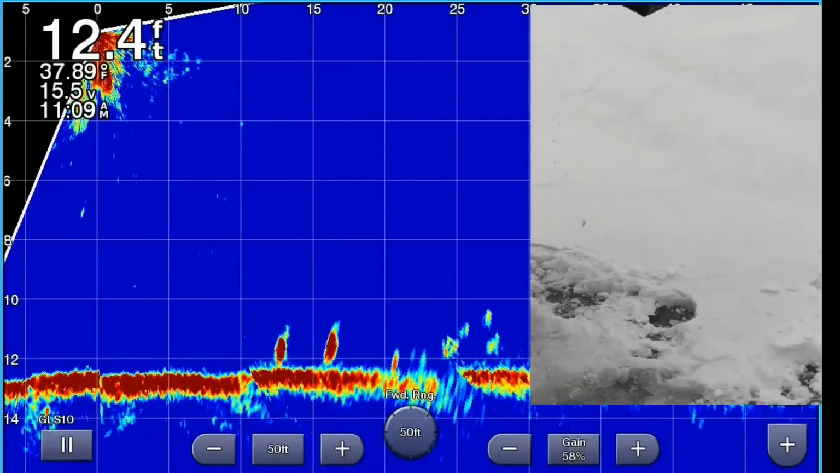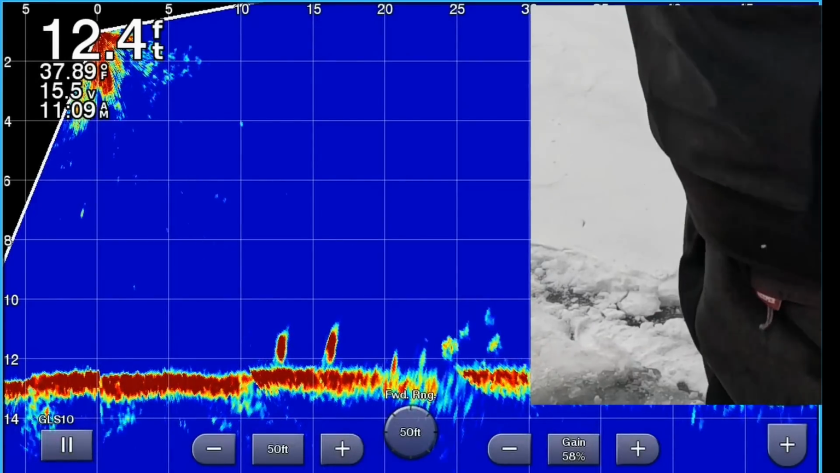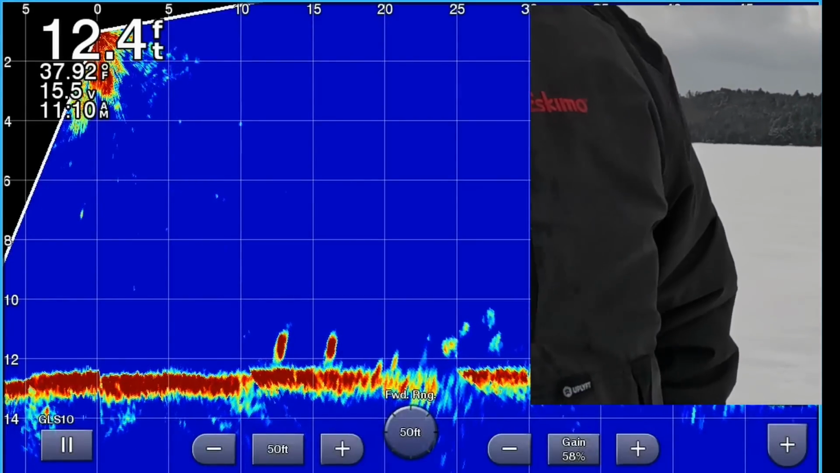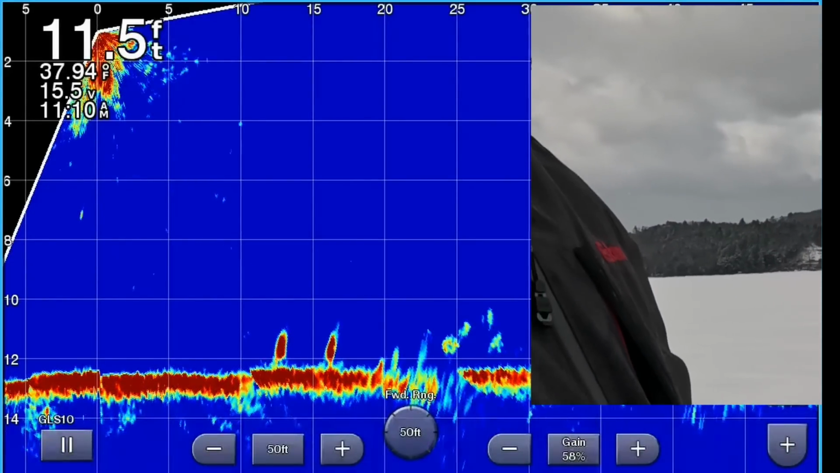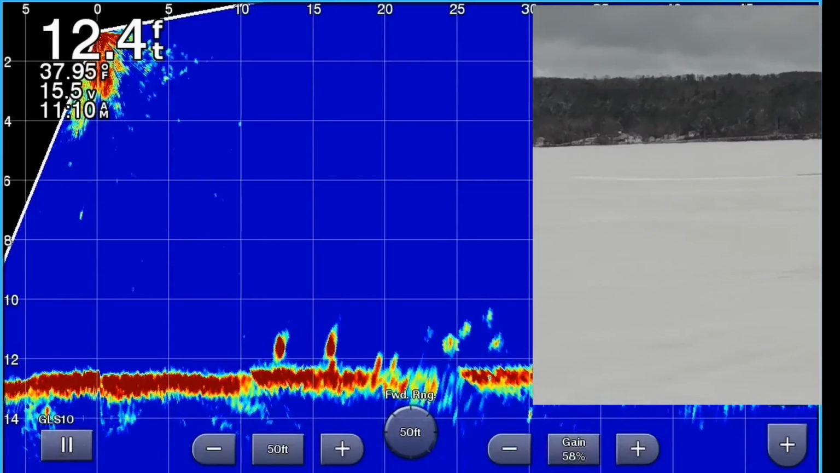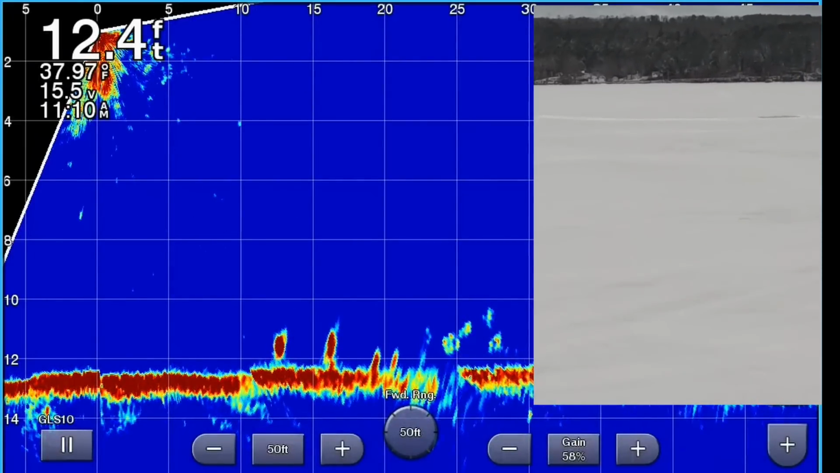All right, so as you can see on the Garmin, I got some fish over here about 25 feet away I want to get to, and I don't want to bring my electronics with me. So I'm going to pace it off and just bring my phone hooked up on Helm.